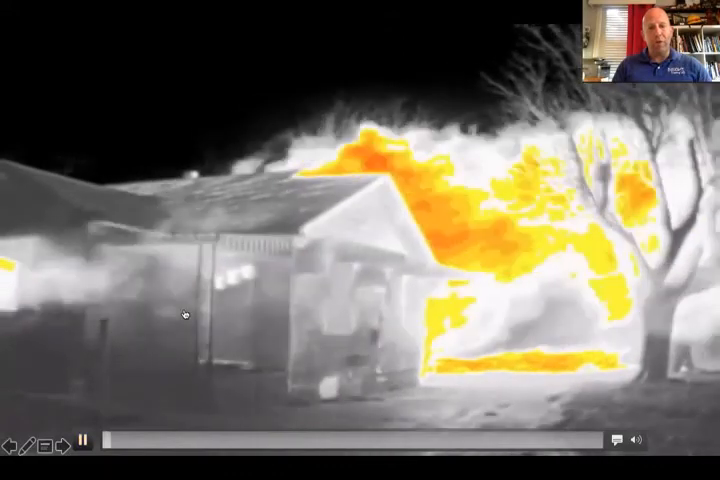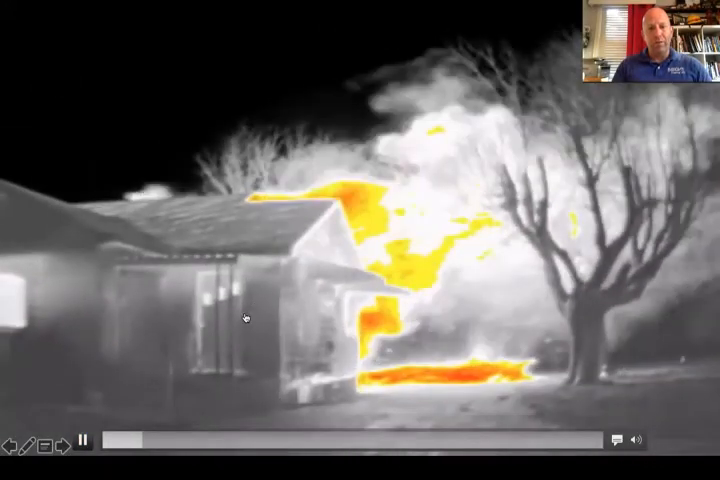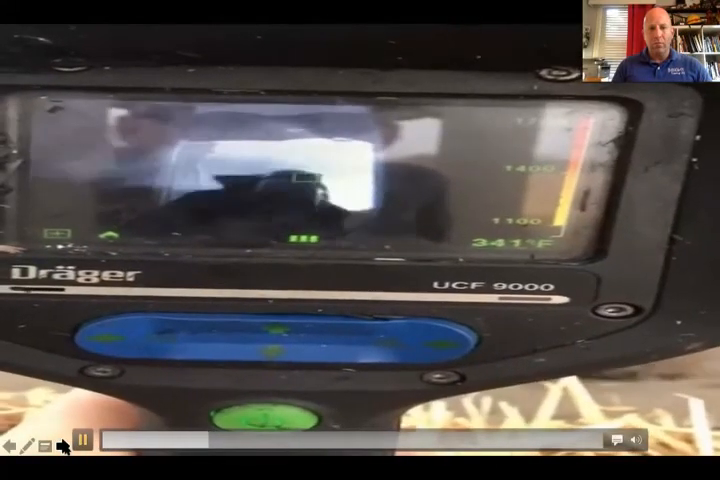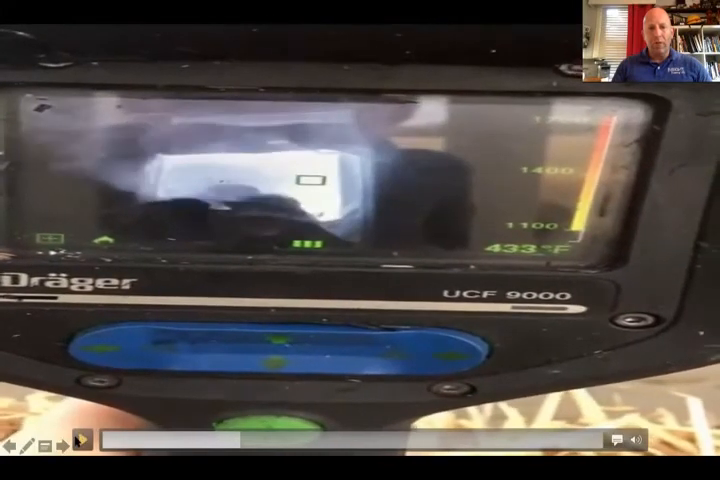So let's look at some more. This is a Draeger UCF 9000 doing a 360. See that gray moving stuff coming over their head? That's not smoke, that's heat within it. They don't even recognize it.